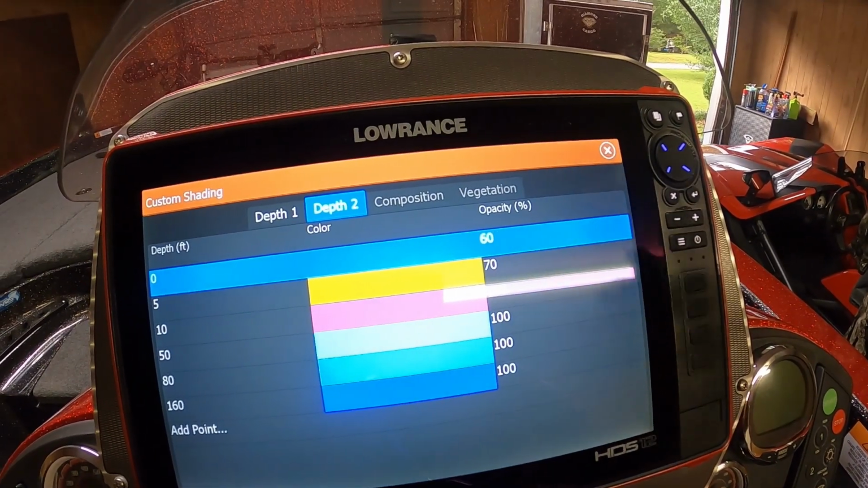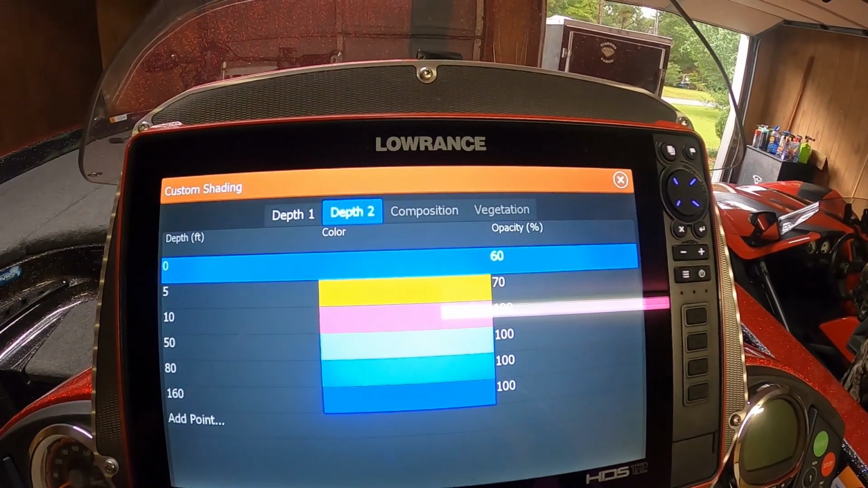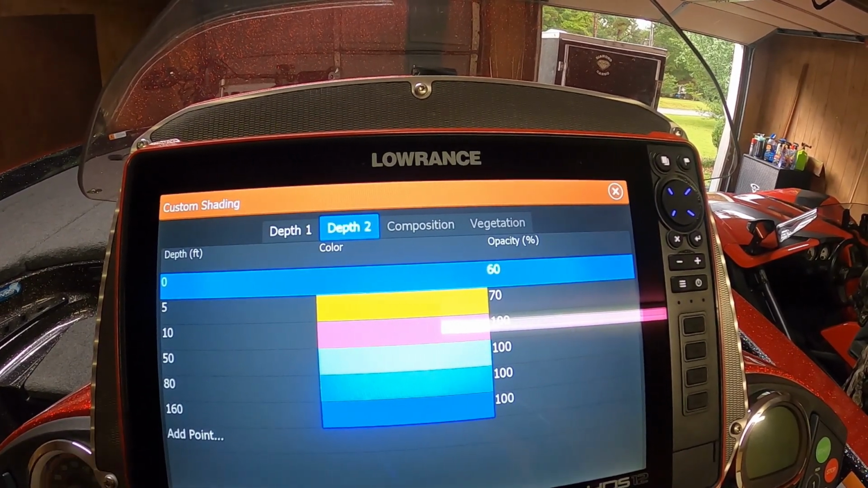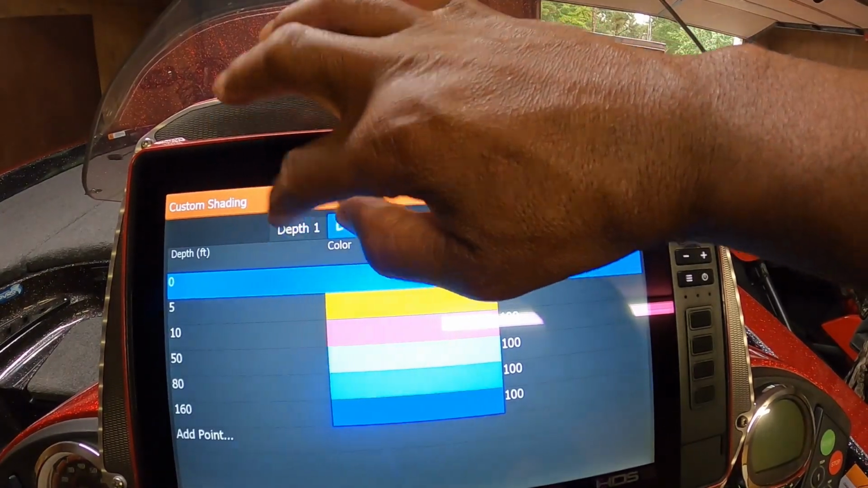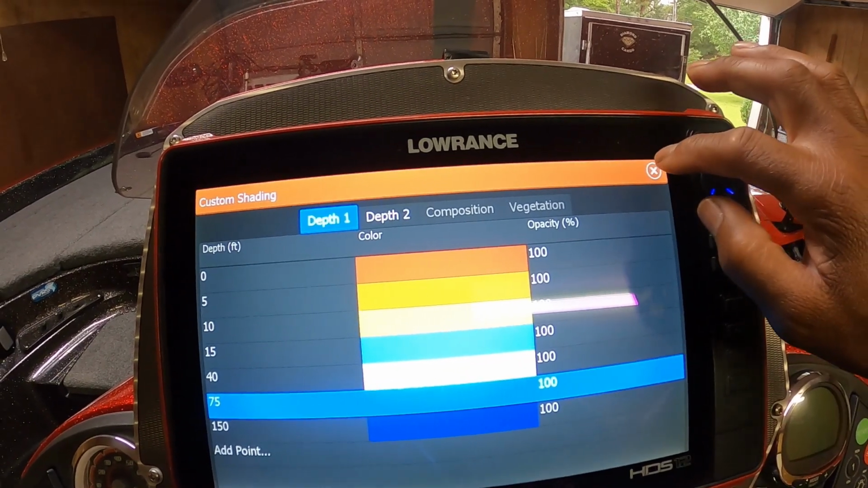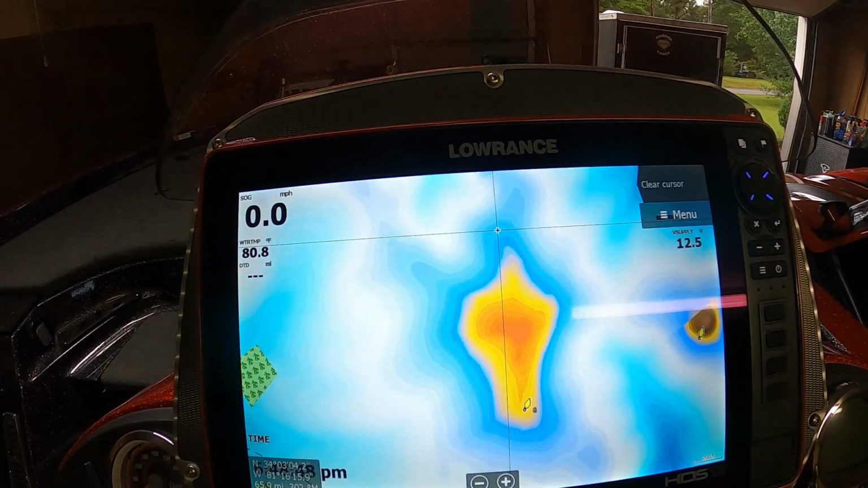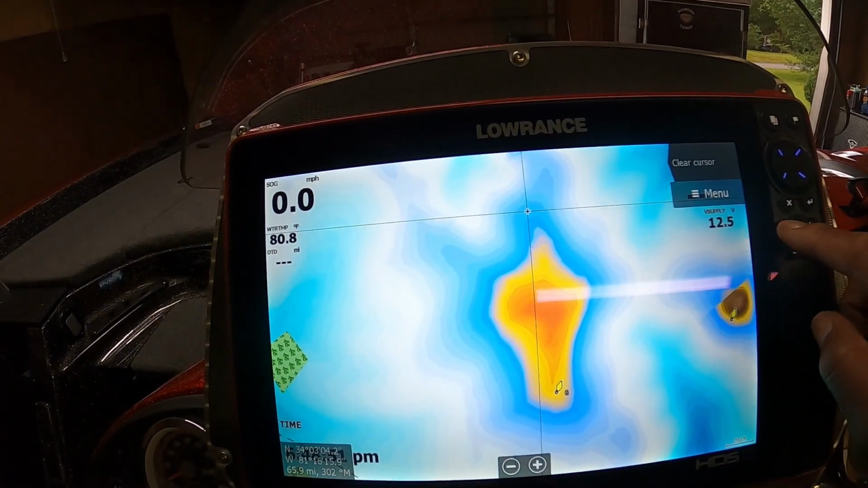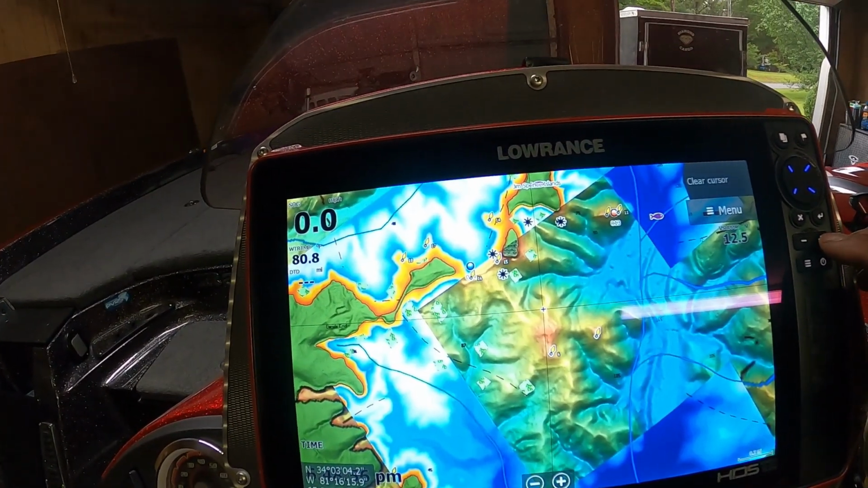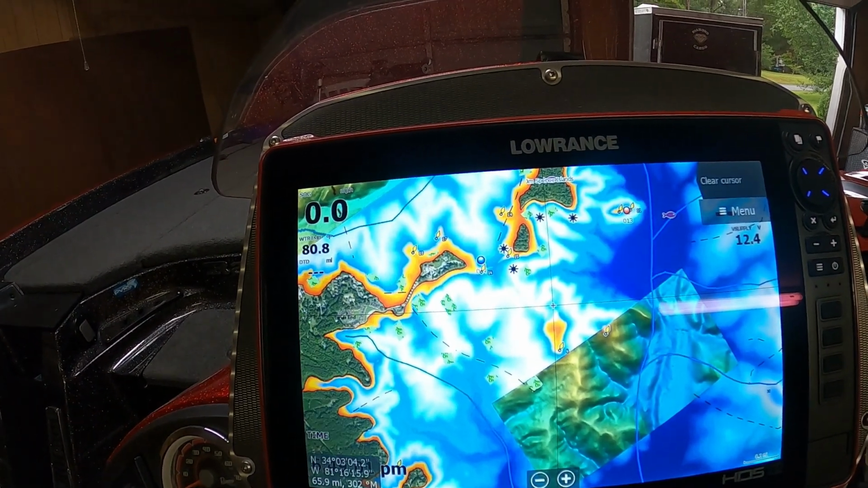And you can run depth 1 and depth 2 at the same time if you like. So you got a bunch of choices in colors if you want your map to be really colorful and have all the depth ranges covered. So we'll go back to depth 1, and that's what I just did. It automatically saves it when I X out of it. So if I come out, boom, whatever I did, you'll see it make the adjustment. It made the adjustment. So there's my color palette for Lake Murray.